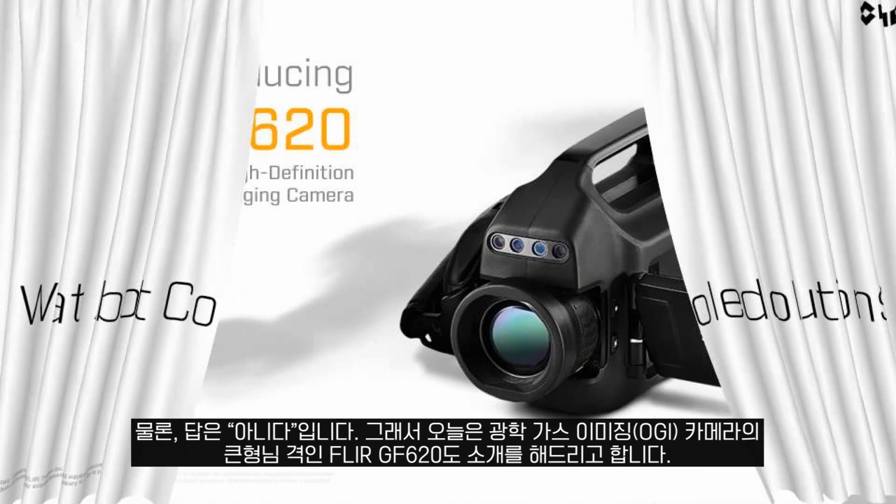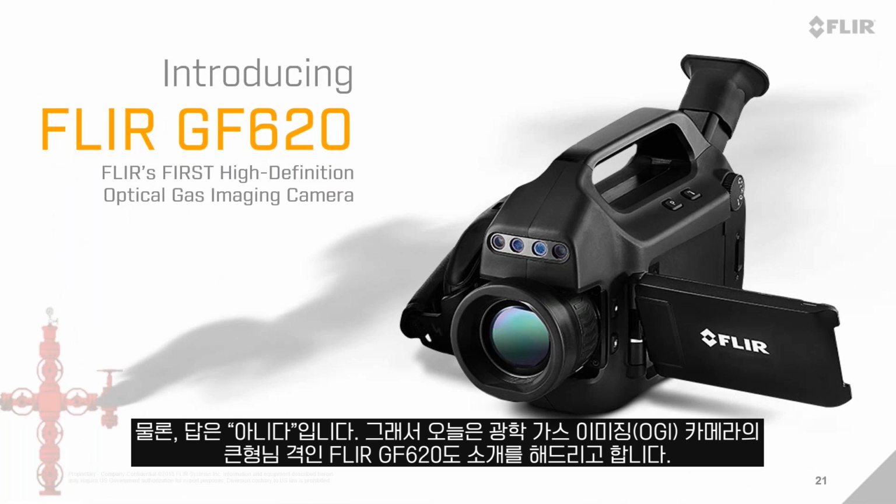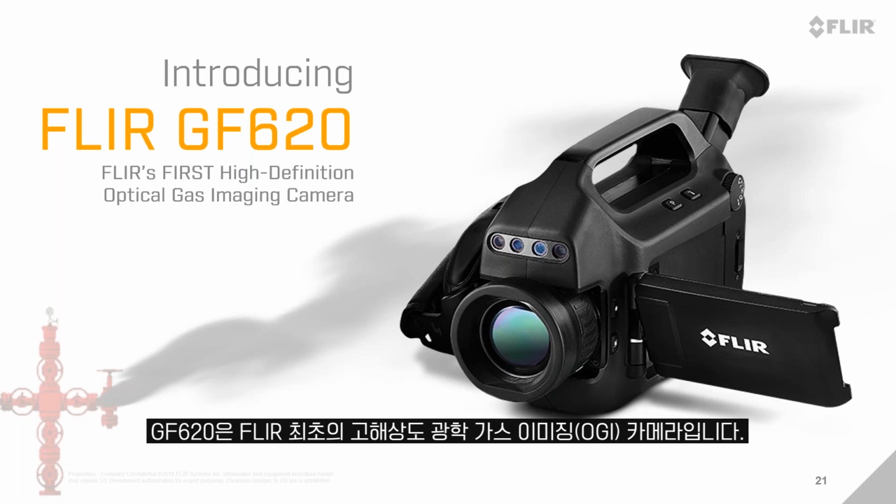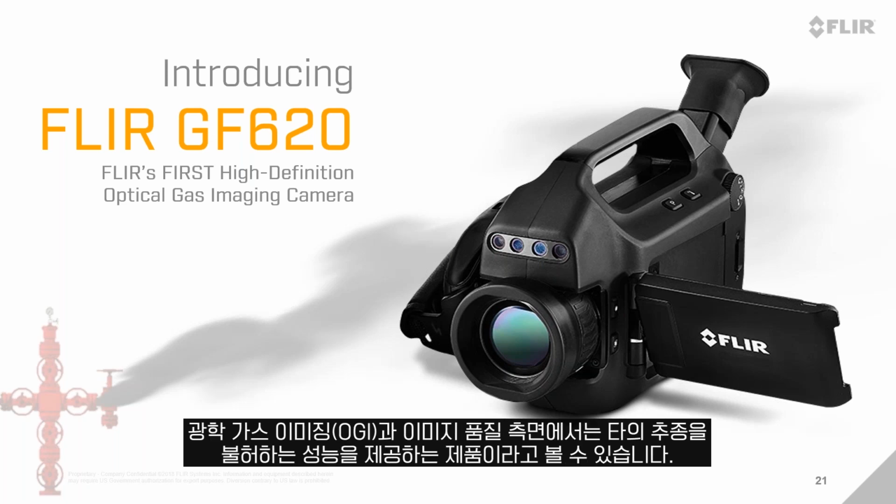That's why today I would like to also introduce the biggest of big brothers in the optical gas imaging portfolio from Flir, the Flir GF620. This is our first high definition optical gas imaging camera. This has 4 times the resolution of our popular GF320 camera with 640 by 480 pixels to give you unmatched performance, unmatched image quality as it relates to optical gas imaging.